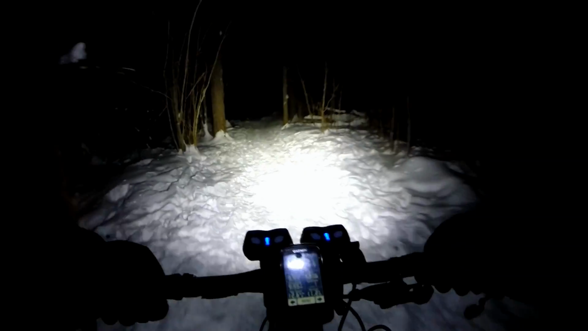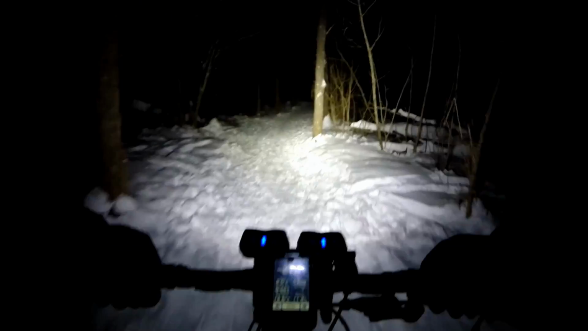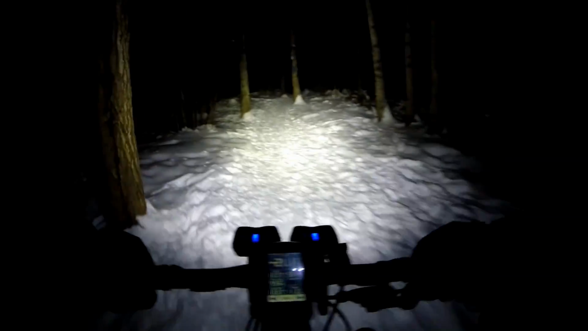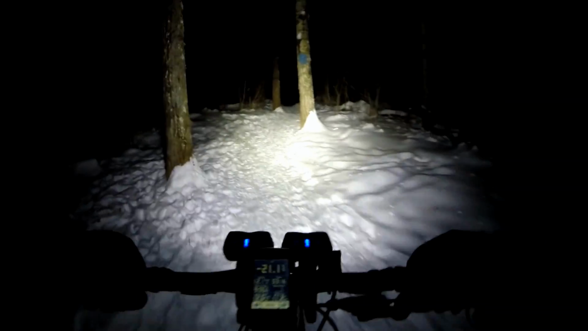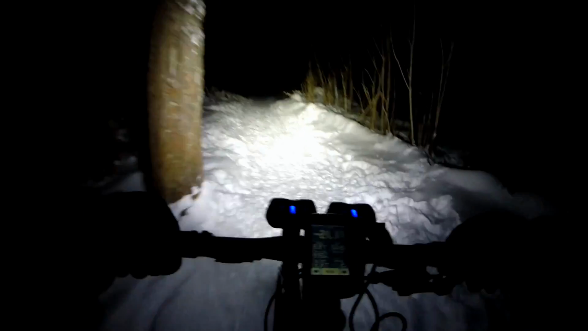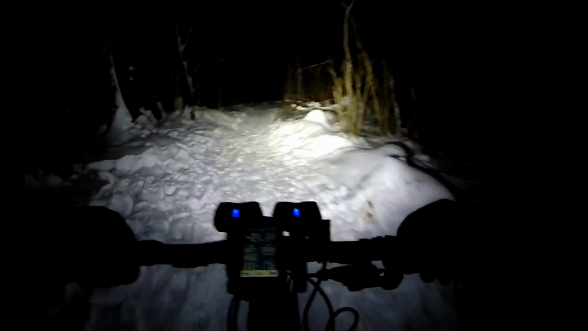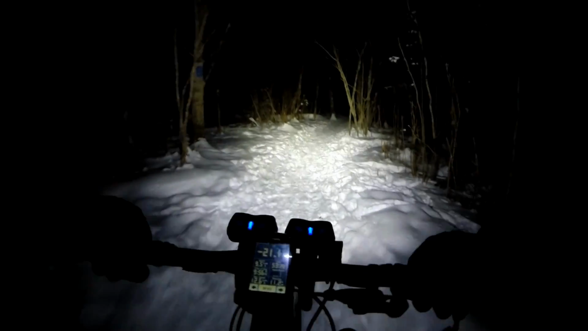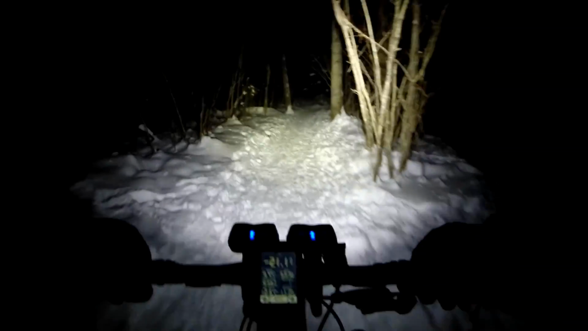Here we got the last bit of this trail, a really short, steep section to the parking lot of this trail system. And there was a big tree down. I haven't been in here for a couple weeks, so hopefully the tree is gone. But even so, with these fine grainy snow conditions, you might not be able to ride it.